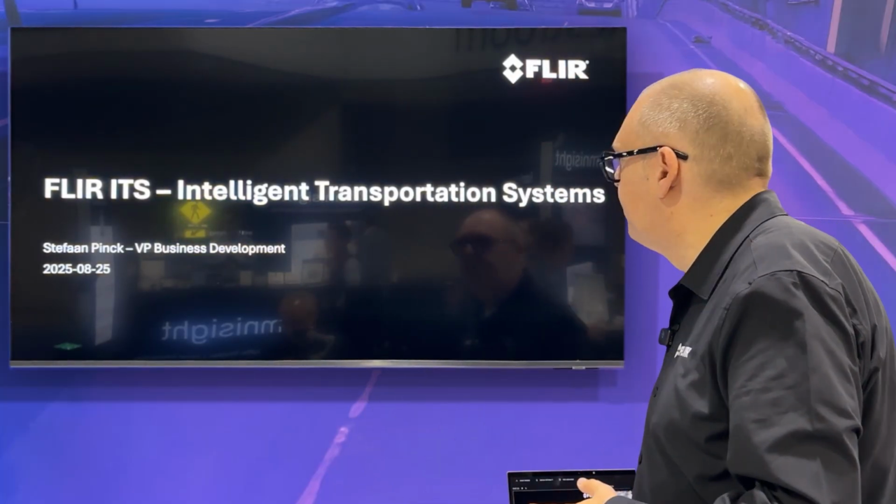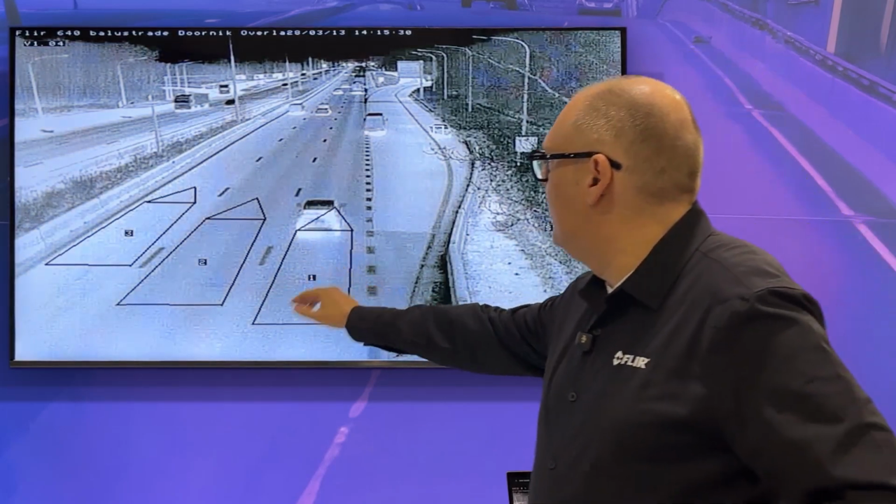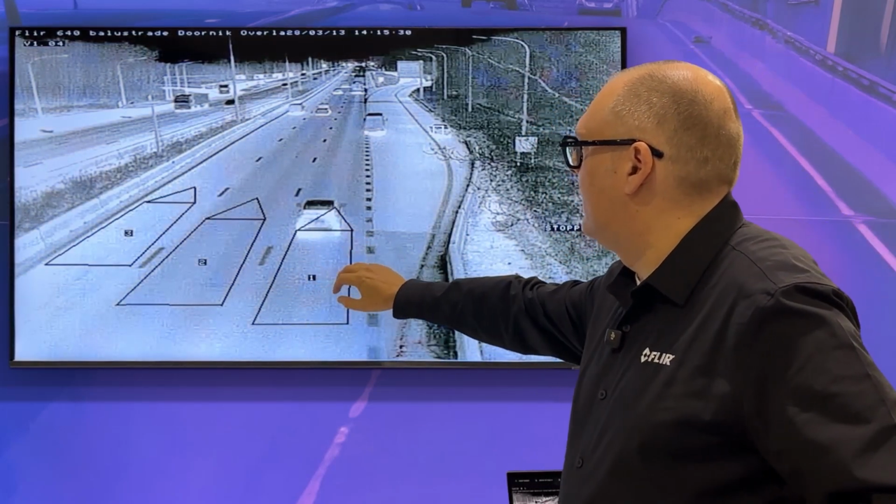So it's not just seeing heat. What it actually sees is the heat that is emitted by an object and that is reflected by an object. Now, every material has a different way to emit heat and to reflect heat. And so I'm going to show you an example of a highway. If you see this highway, these are our detection zones that just overlay.